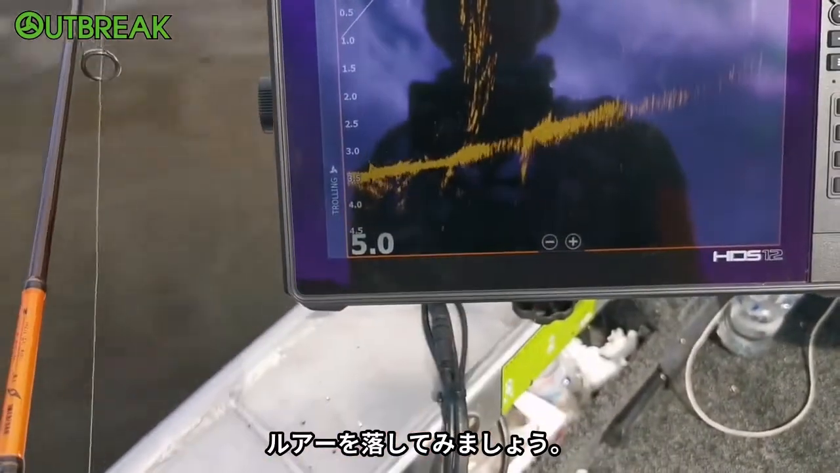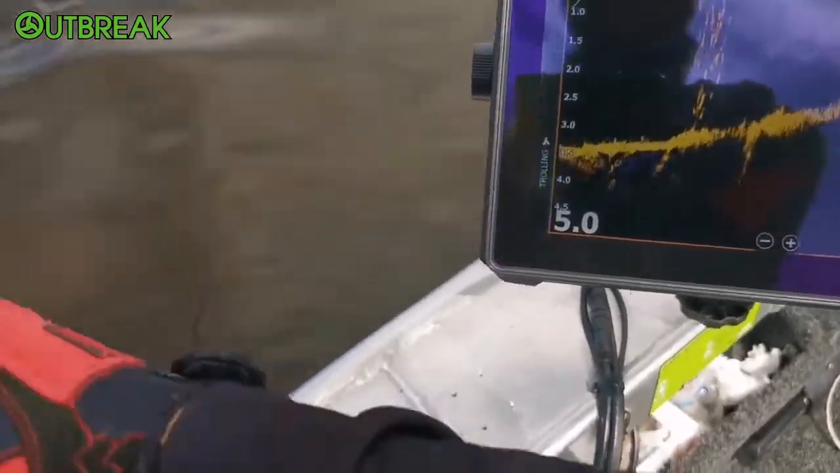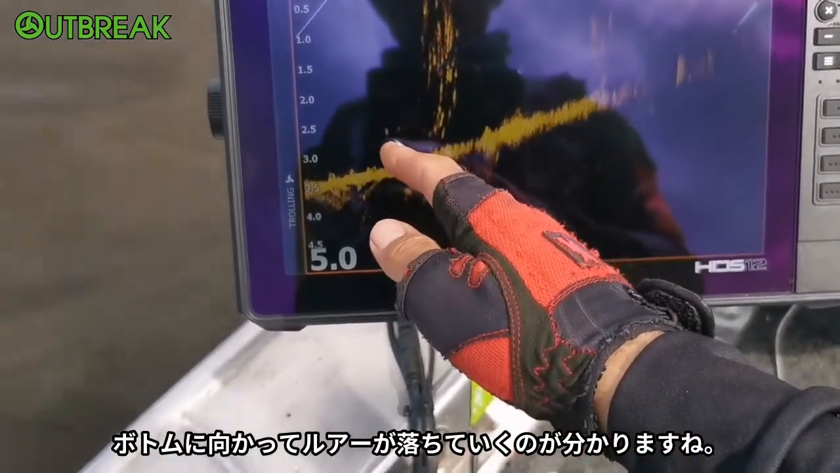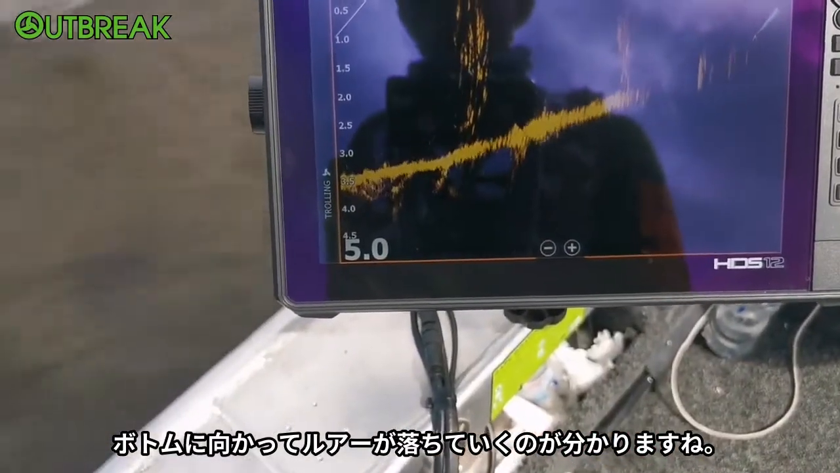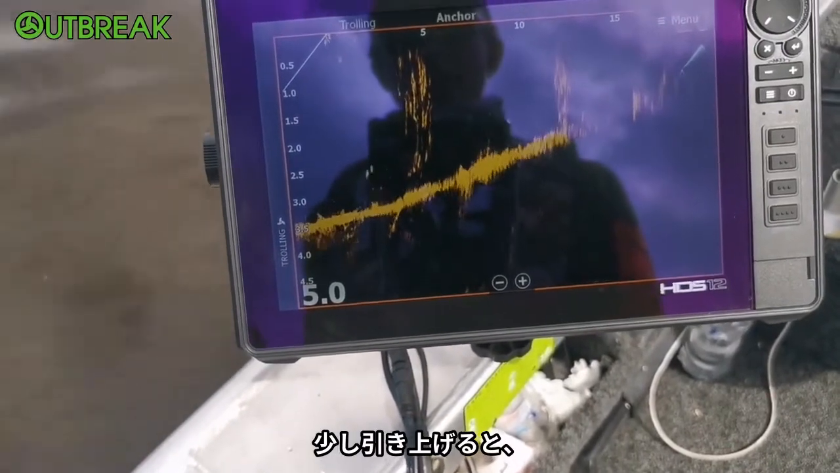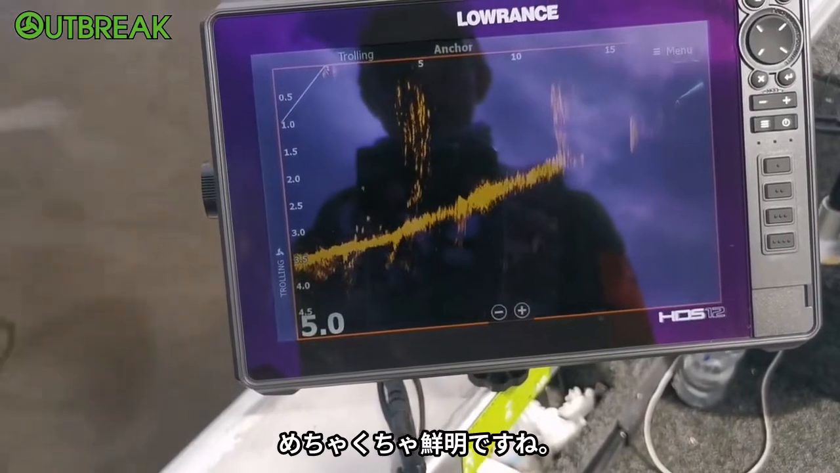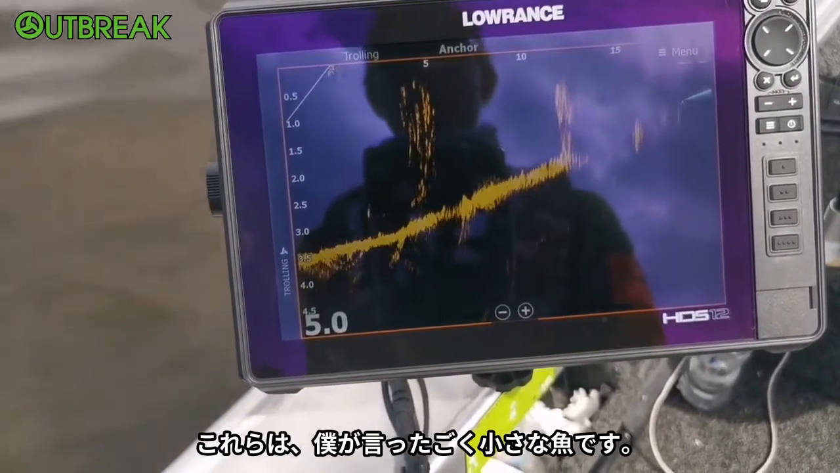I'm just going to drop my lure down to the bottom. And you can see my lure just descending down to the bottom here. And I'm just going to raise it up, and you can see these fish are coming up very, very clear. And these are only small fish, like I mentioned.